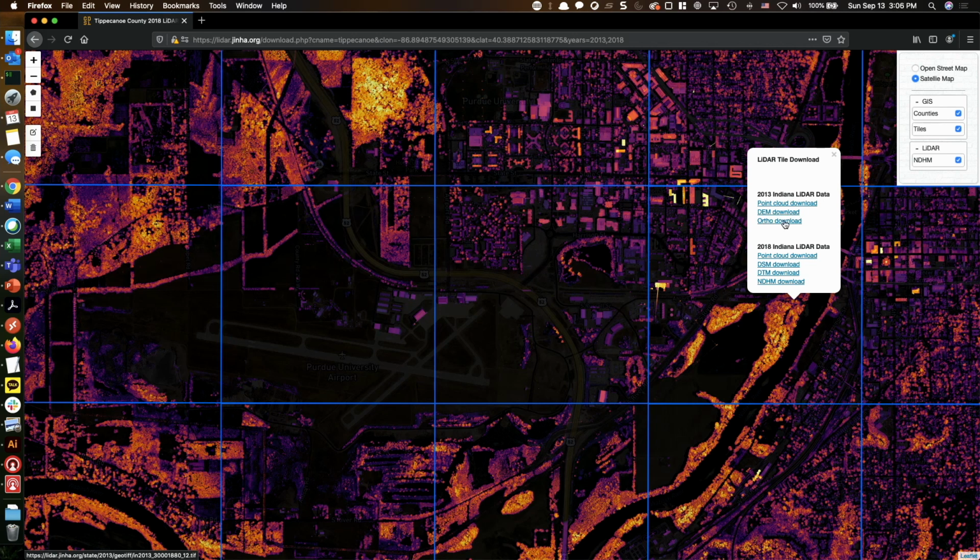Like I mentioned earlier in the presentation, this 2011 and 13 Indiana statewide LiDAR data is in the process of being transferred from one location to another. So this download link for 2011 and 13 may not necessarily work for the whole county. And if you go to the bottom of the screen, you're going to see that we also have the 2017 and 19 Indiana statewide LiDAR data available, and you can download the point cloud data, or the DTM, which is the digital terrain model.